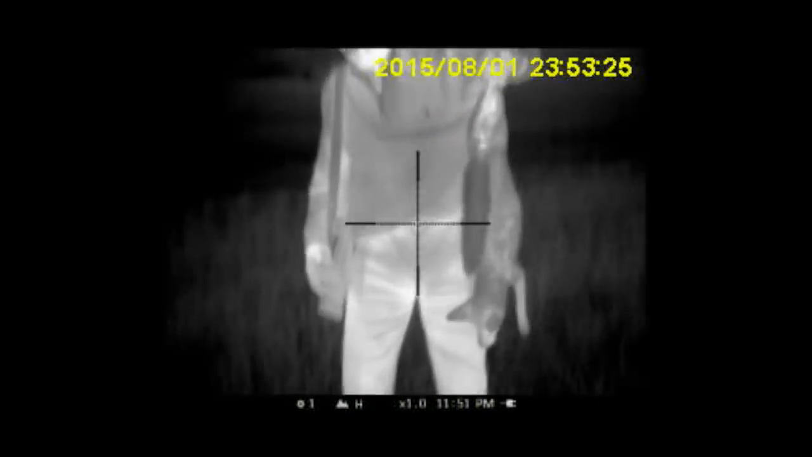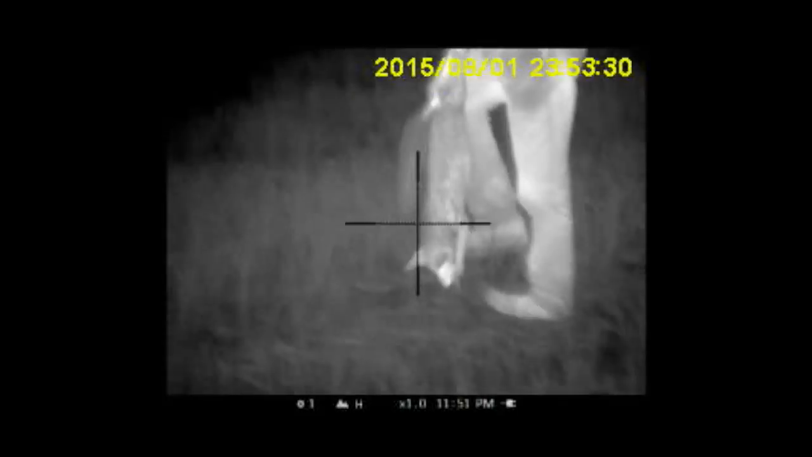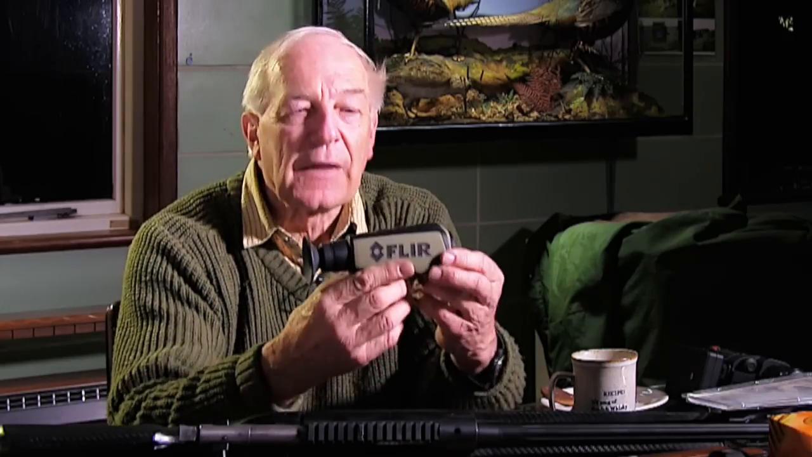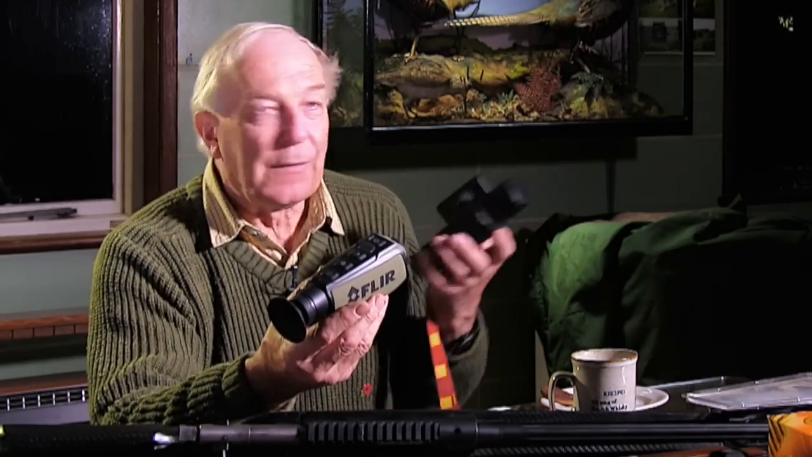But if it works for you and it does the job, don't wait for the new technology. Try it, trial it. If it works for you, fine. And you don't need to upgrade. You can if you really need to. But if it's doing the job, and this one being upgraded already, I'm not going to bother because it's good enough for what I do. I don't need to buy something better. But technology is moving on all the time, and I'm sure in 3 or 4 years' time there will be unbelievable kit coming in because it's being developed and there's a big civilian market out there.